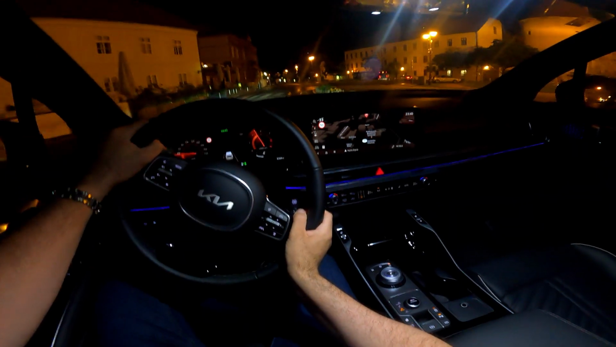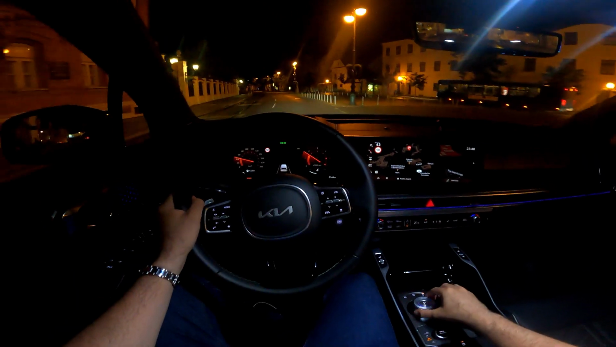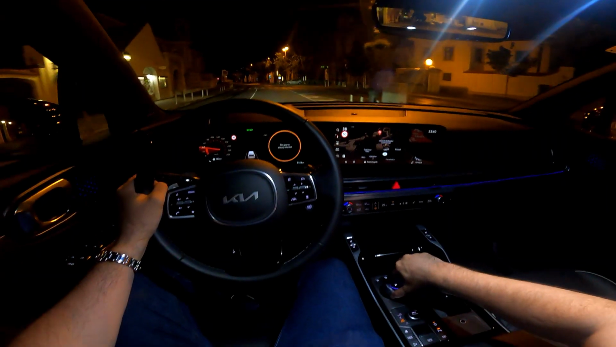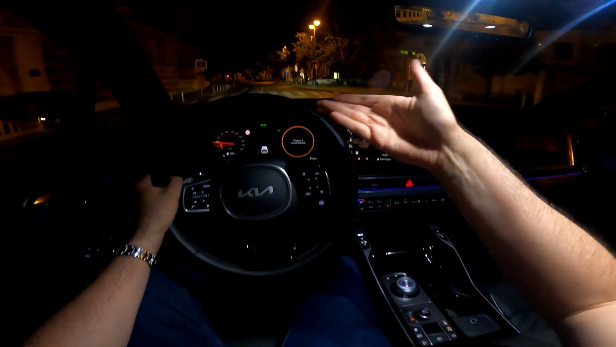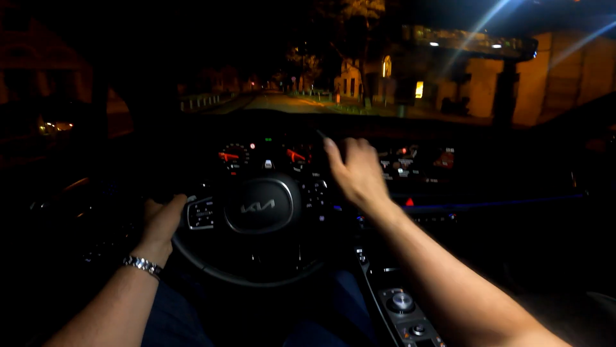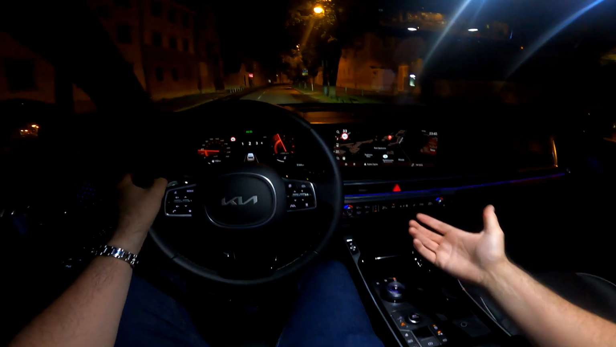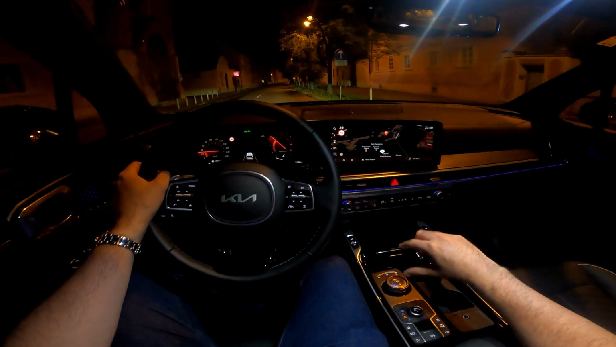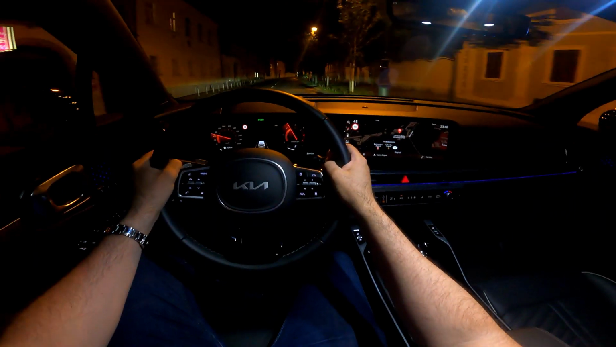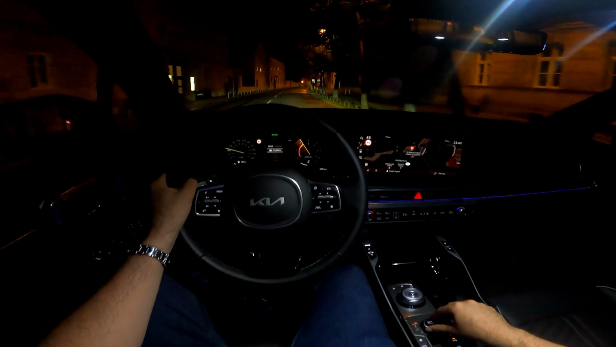Speaking about the design, the car has got much more muscular appearance and the completely new look. And by the way, if you want to put it back to drive, just do this. Now it said that this gear is already selected, but for example, if you go to manual mode and you want to go back to drive, this is how you do it. So very easy. And let's go back to the normal mode.